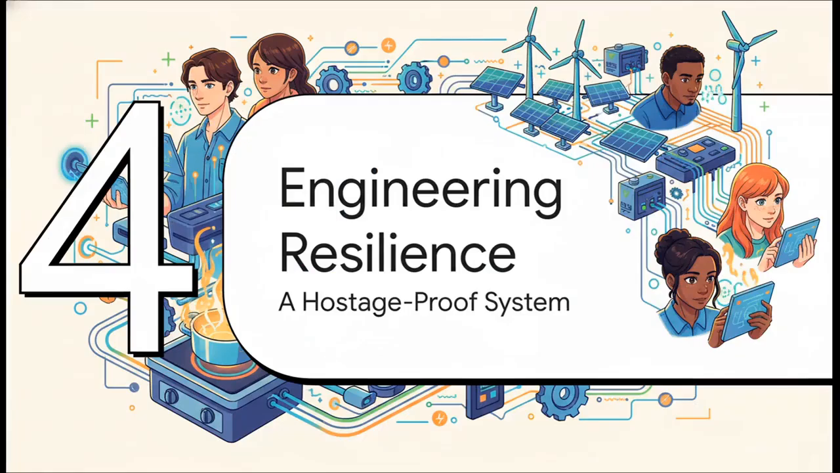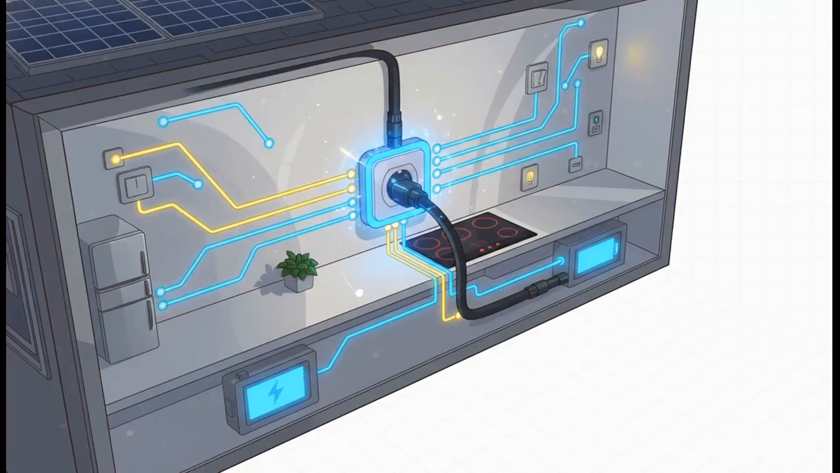Okay, so how do we engineer our way out of this problem? Well, the solution isn't just about swapping out stoves. It's about building a fundamentally different kind of energy system, one that can't be held hostage. The very first step actually happens right inside your home. These high-precision induction cooktops need more power. That means you need a dedicated 240-volt outlet. It might sound small, but it's a crucial piece of infrastructure. It's the foundation for this whole switch to a more secure energy source.